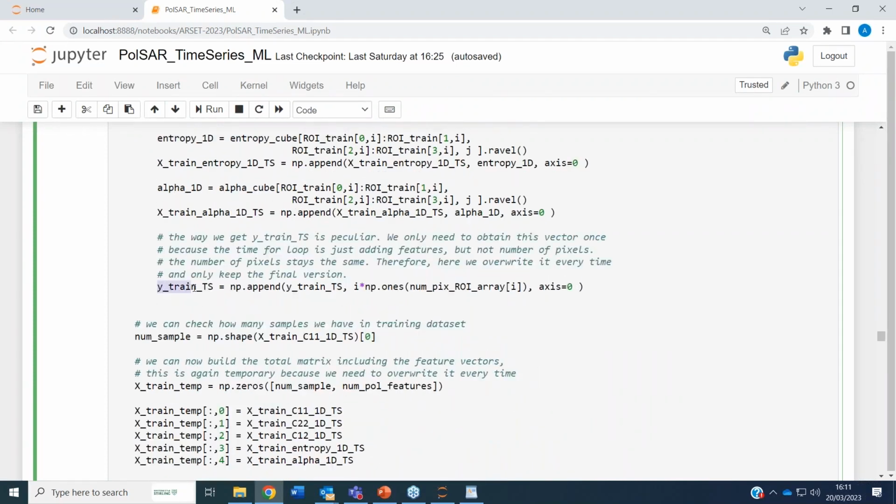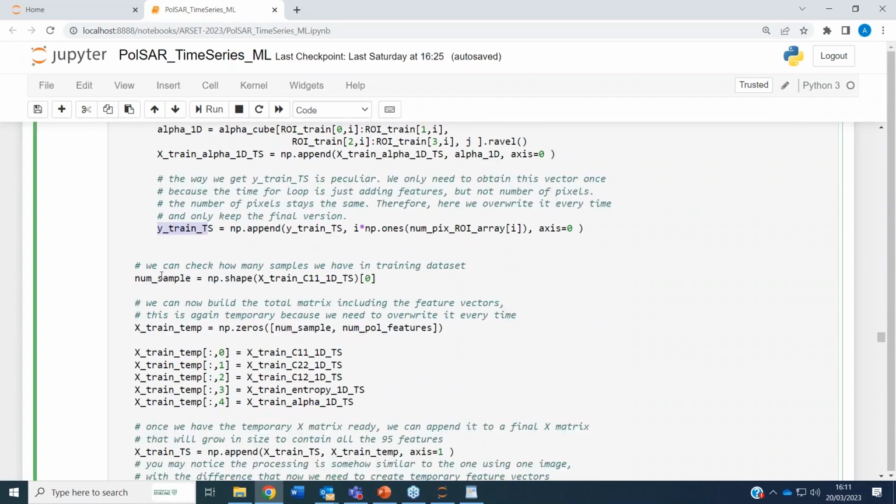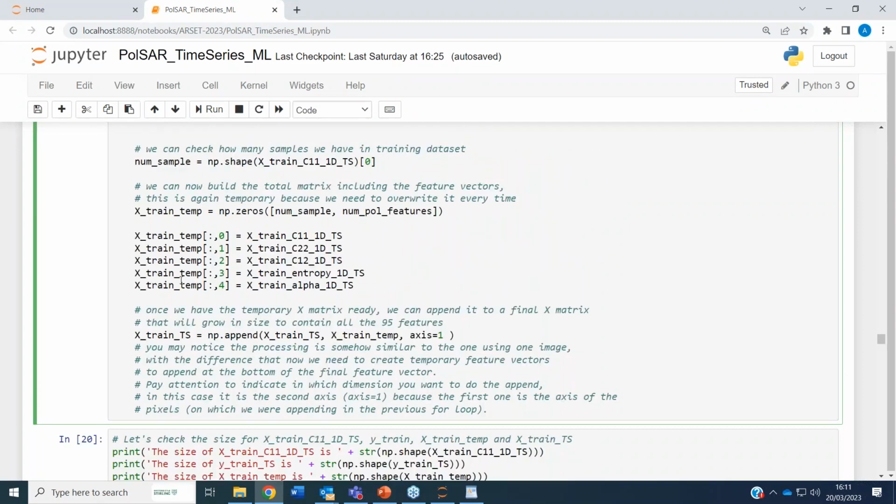We create again our target vector here, the same way we were doing it before. And at this point here, we load all these one-dimensional vectors inside this X-train temporary vector.